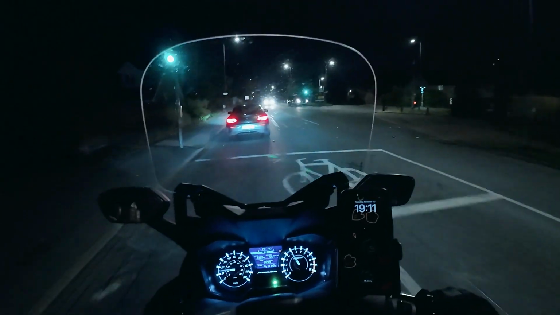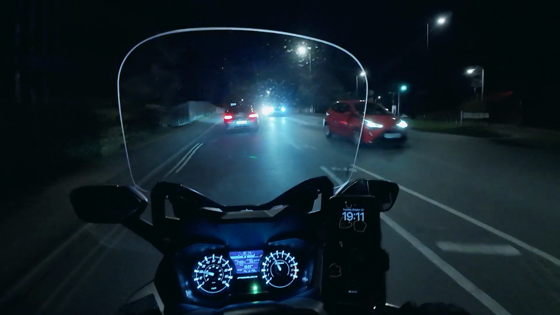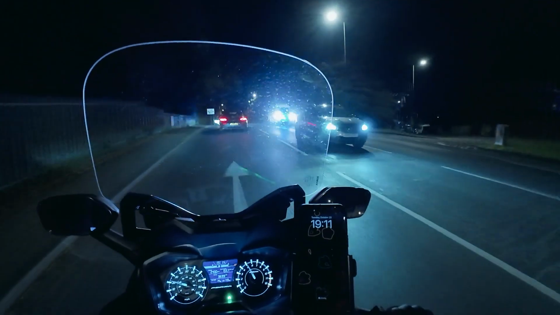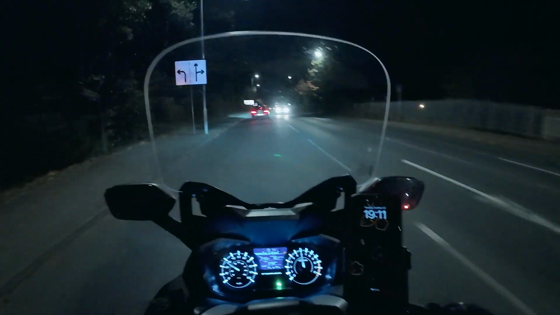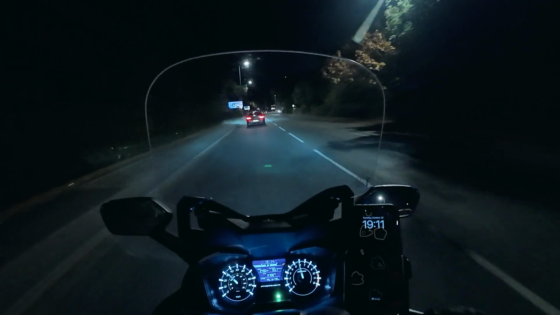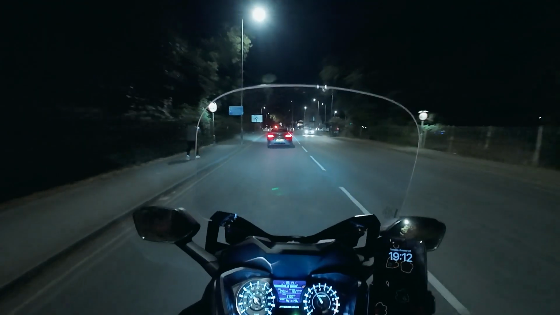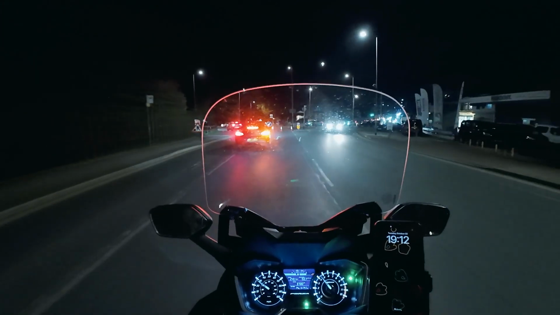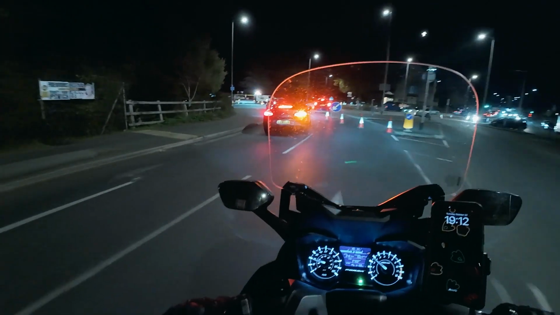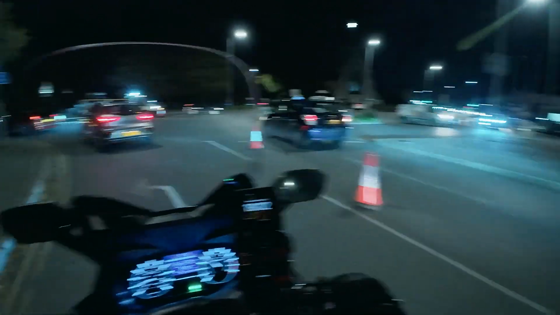Oh, more police. This has been an action-packed evening. What is that, an ambulance this time? Looks like an ambulance. Yeah, we're gonna go. Oh, no we're not. Oh my goodness. Did not see those cones. Yeah, nor did he. Let's go left.